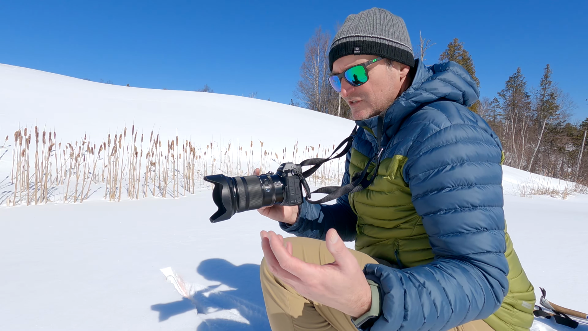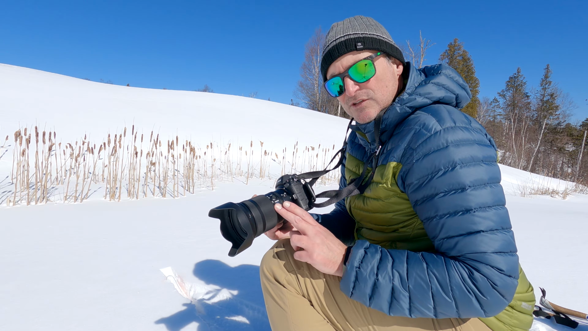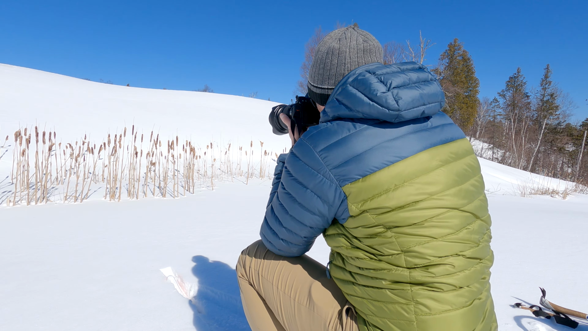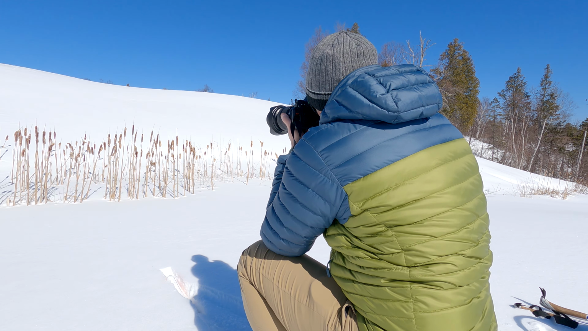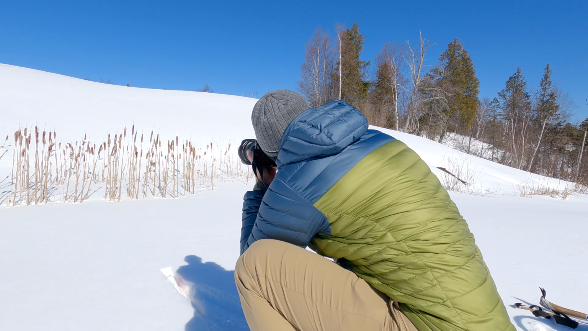So maybe I have to start shooting at like 35 and longer, because I certainly like having the 120 on the lens. It really allows you to isolate the subject, like I do here. You know, I'm zoomed in pretty far for this next shot at about 50. So I guess I could do that with the other lens. But I did notice a few other spots that I'm zooming in quite a bit more.